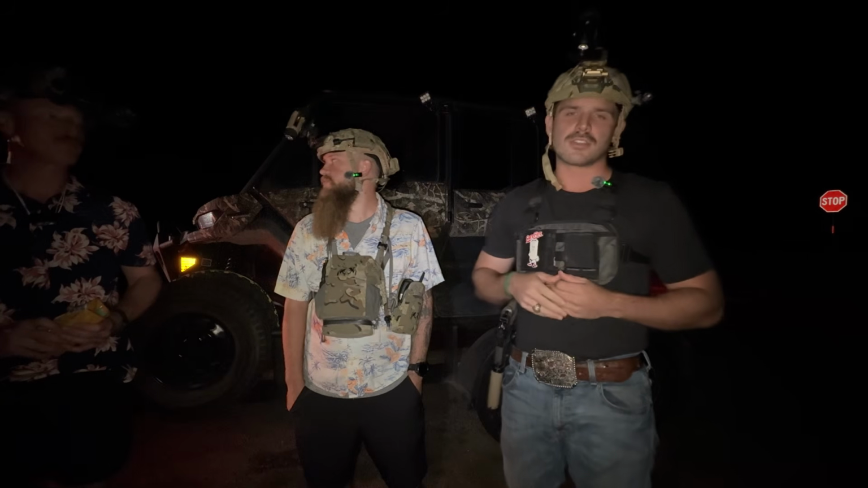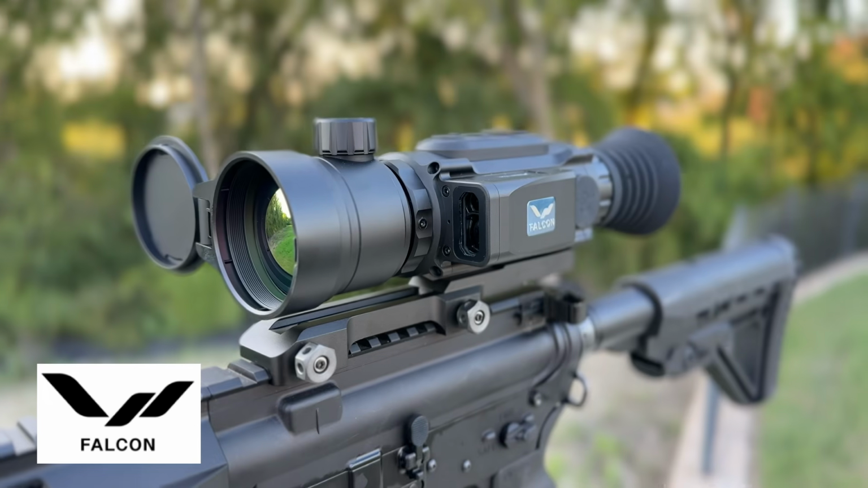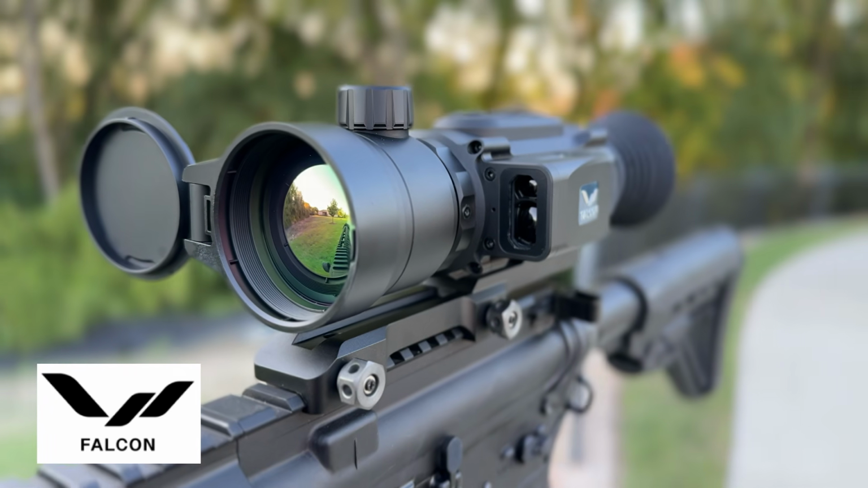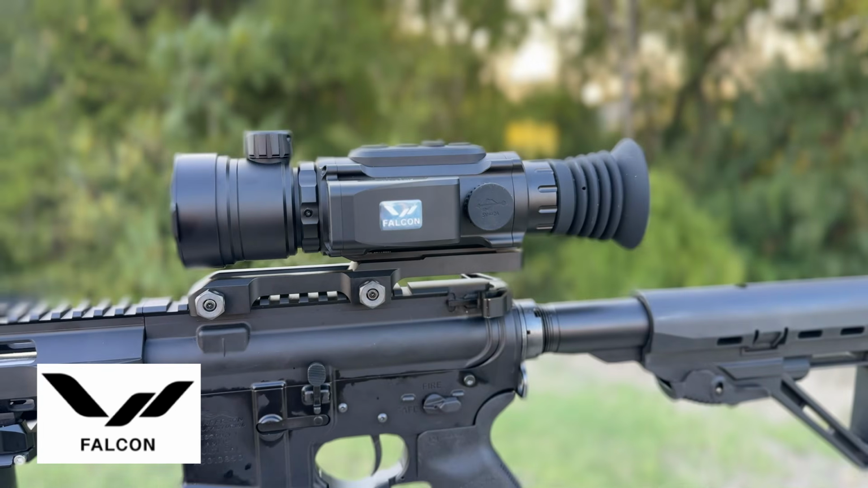So I will actually be running a new thermal tonight. I'll leave a link down in the description below of the company, but they're called Falcon Optics. They sent me one of their new 50 mil by 640 resolution scopes. So I'm going to be switching it up a little bit tonight. We're going to put that to the test, see how well it does up here in North Texas.